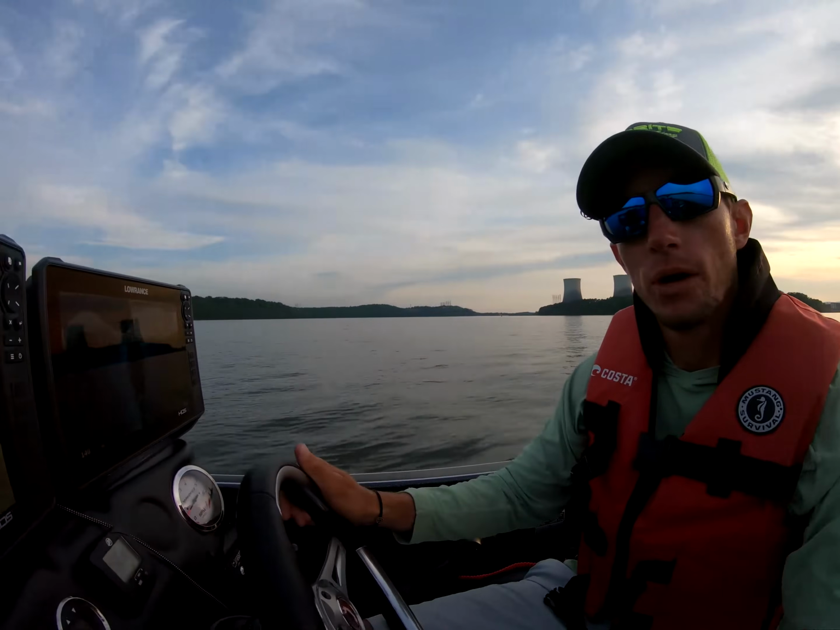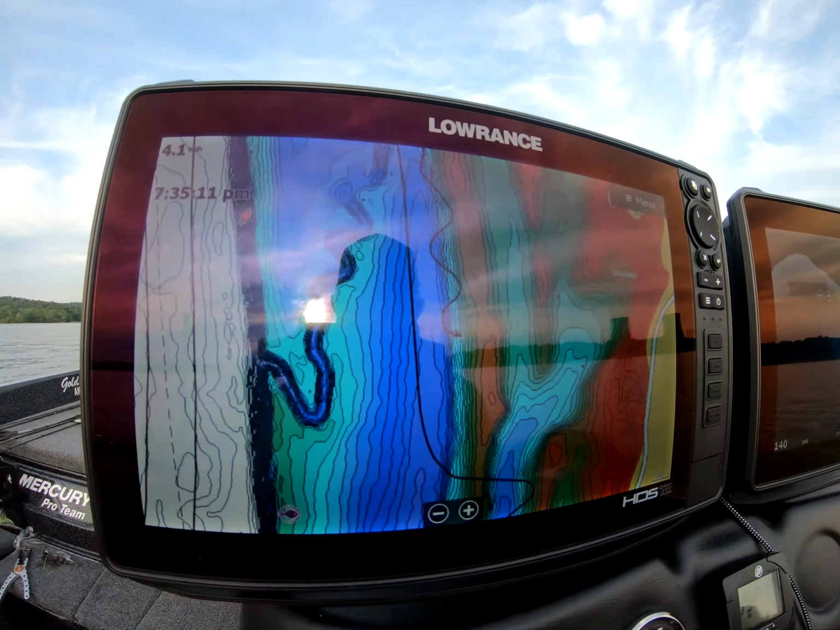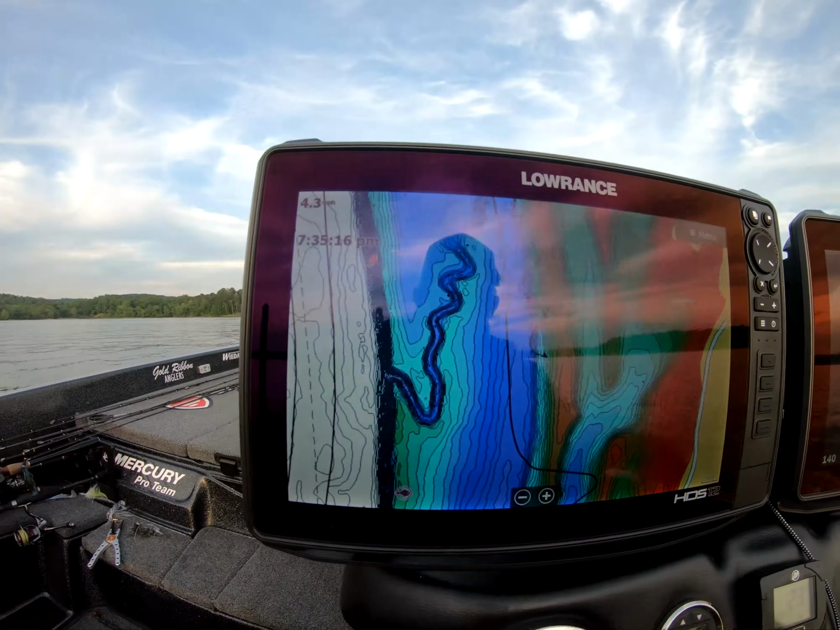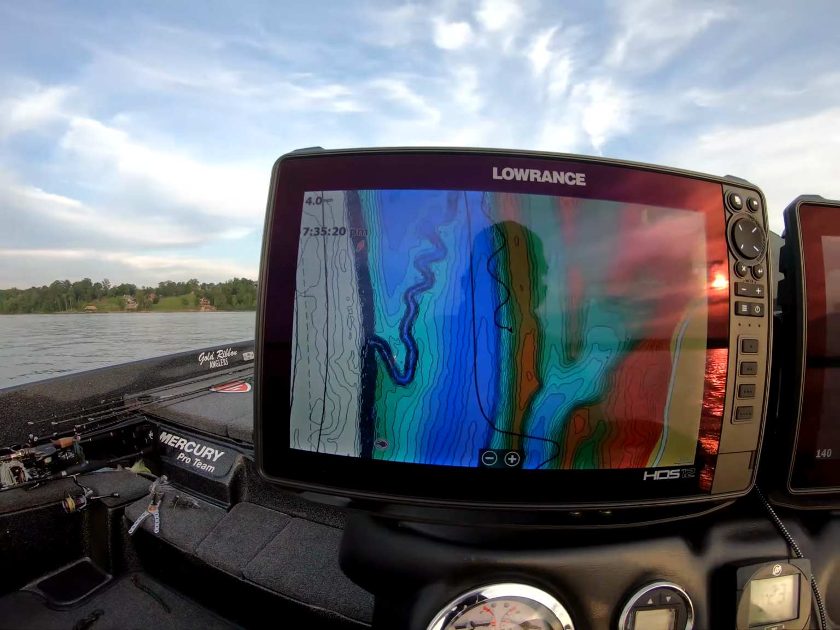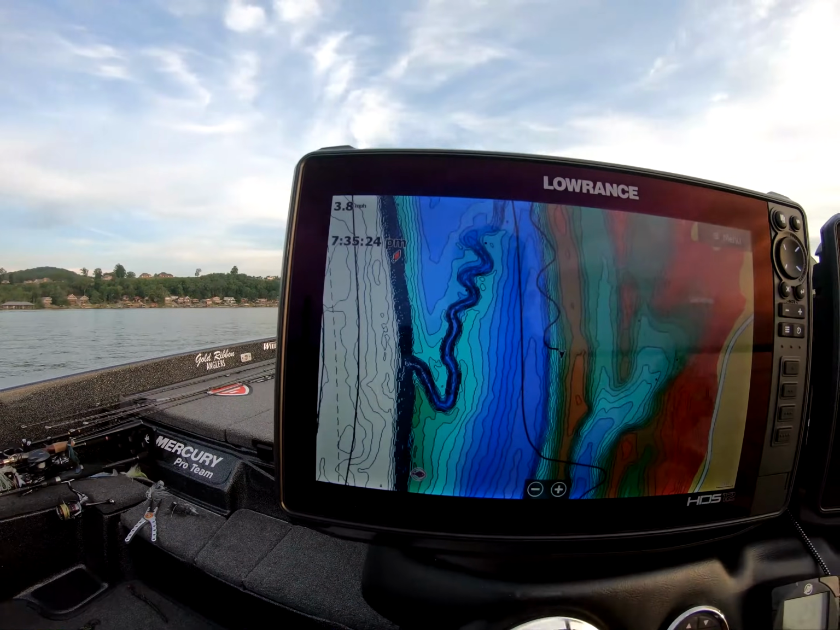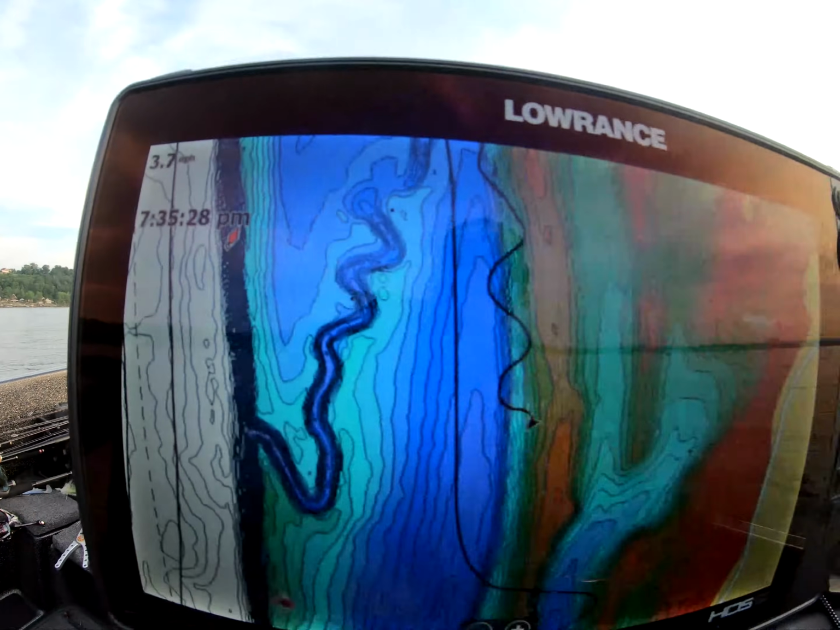So you're able to set up the depth shading like you can see here, and what that allows you to do is set different depth zones to a different color. So now you can see this creek channel running right out through here. You can see that it's a different color. You don't even have to look for the contours. You can just look for the different colors.